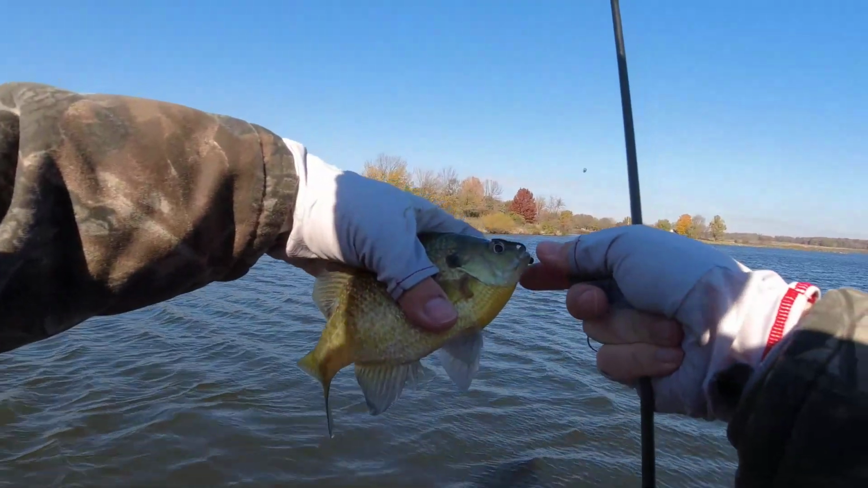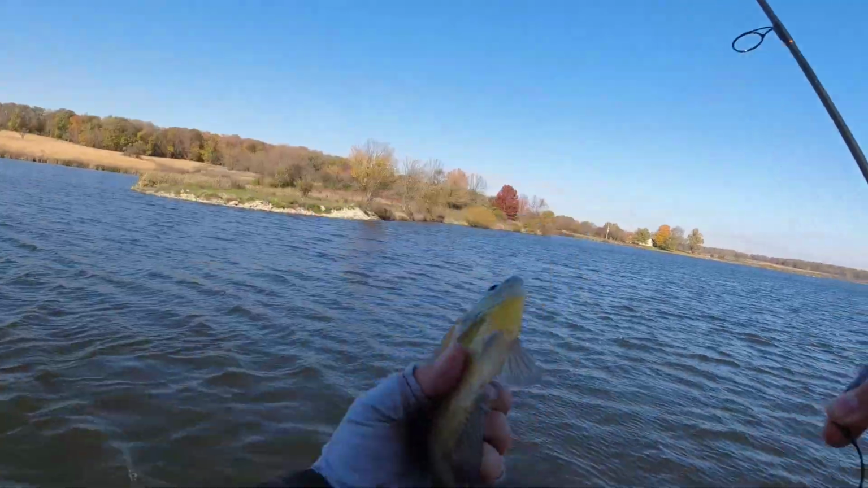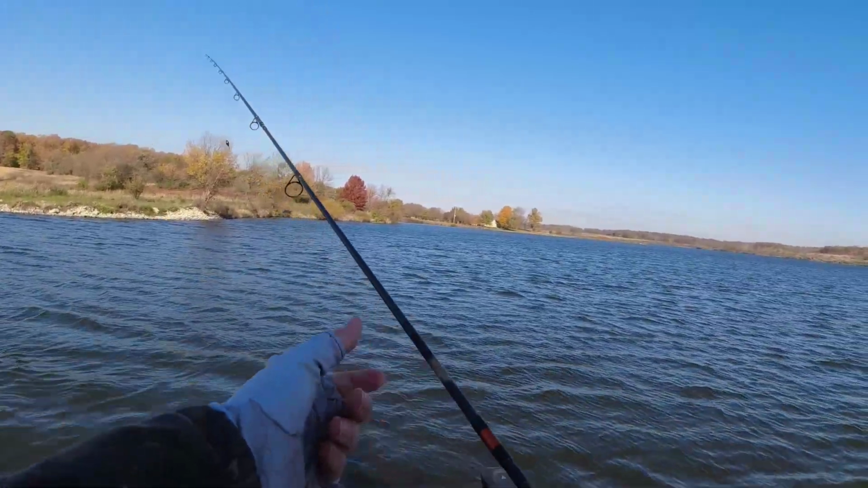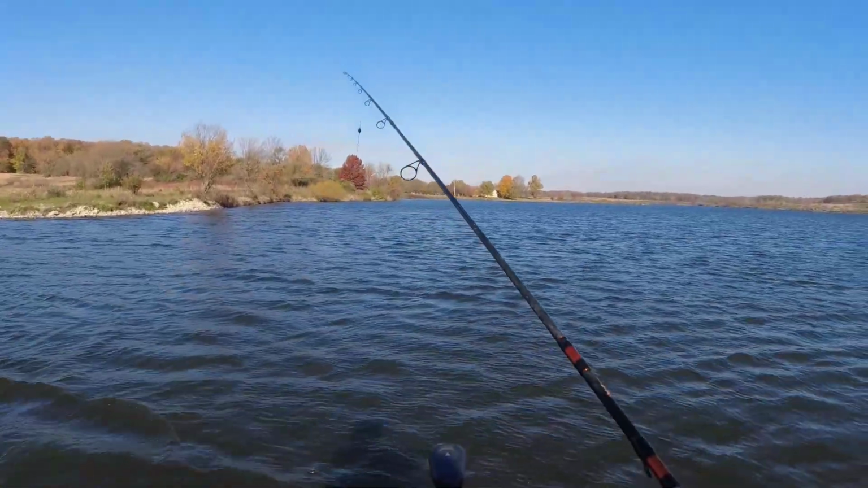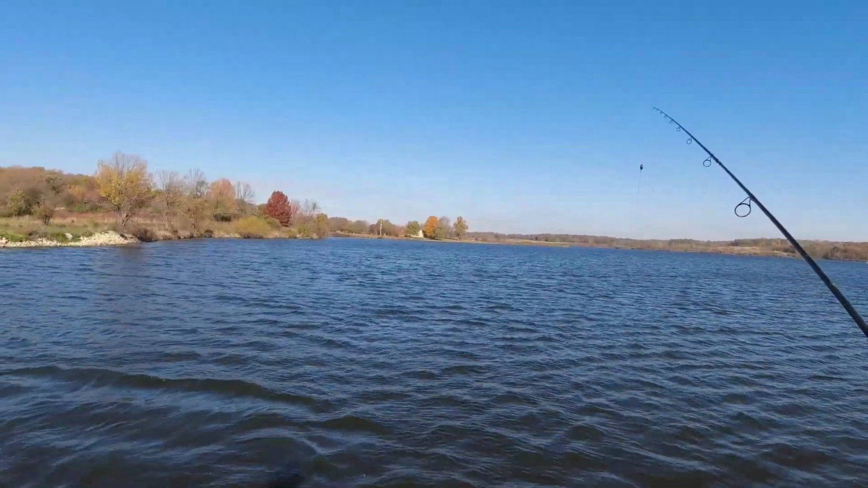That's not a bad bluegill, man. He ran like a tarpon. Whoa. But it's nasty today, okay? It's cold, windy. Water temp is 47 degrees, which is actually, in my opinion, the perfect fall water temperature.